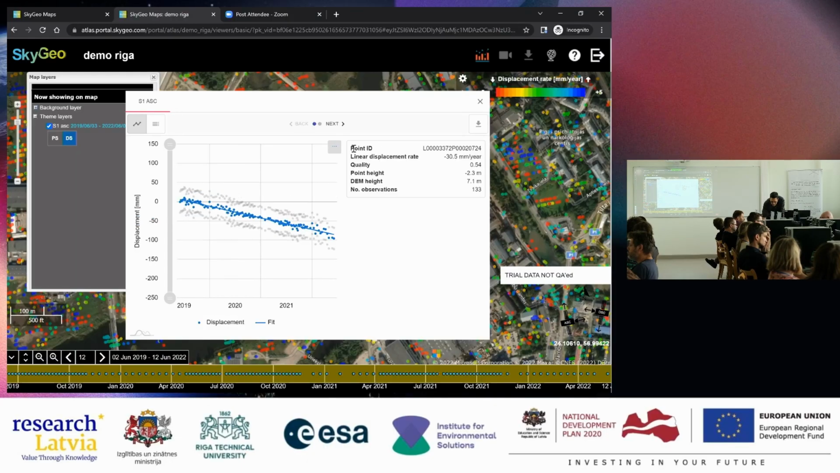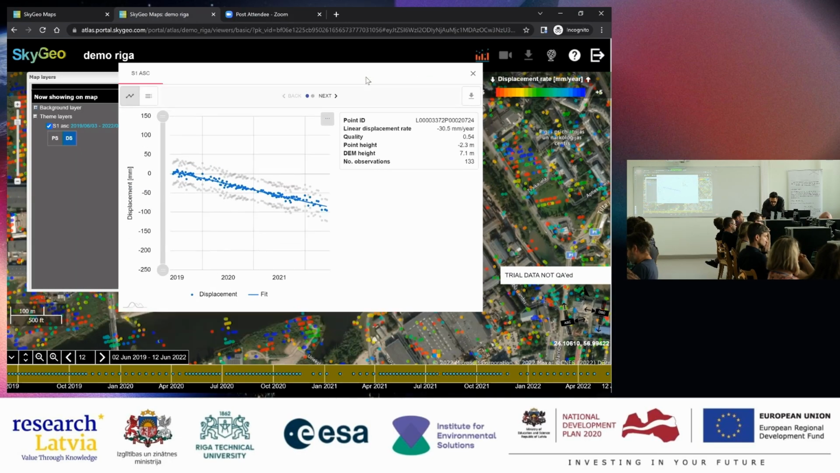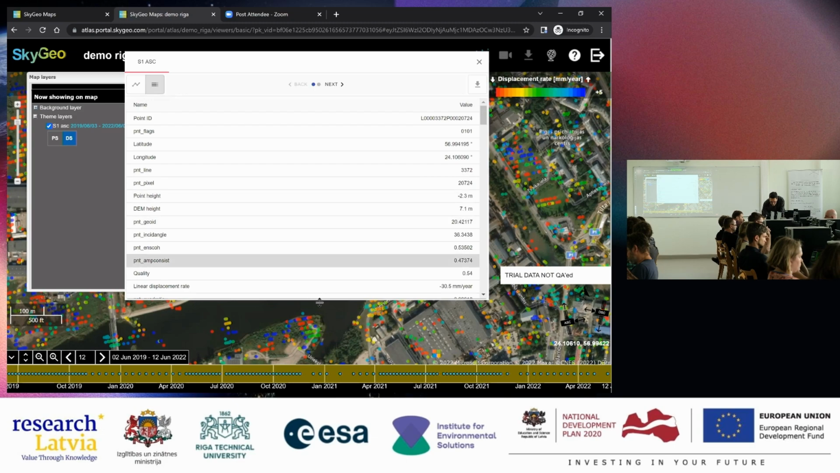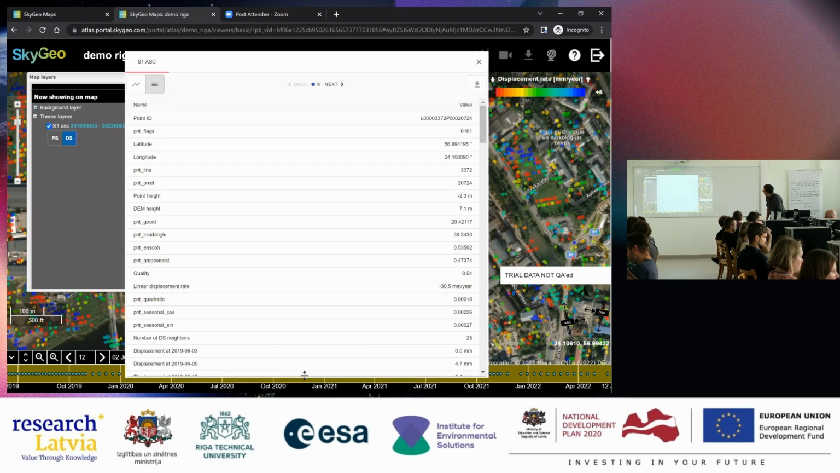Okay, so this is a distributed scatterer. There's another one. And if we click on this properties button, we see everything we know about this particular scatterer. I hope you can read this. It has a point ID, some flags, a position, line pixel coordinates, point height, DEM height, again I will talk about that in a minute, a quality number, and all the parameters that were estimated: the linear rate, the quadratic term, the seasonal sine and cosine components. But this here is the important thing.